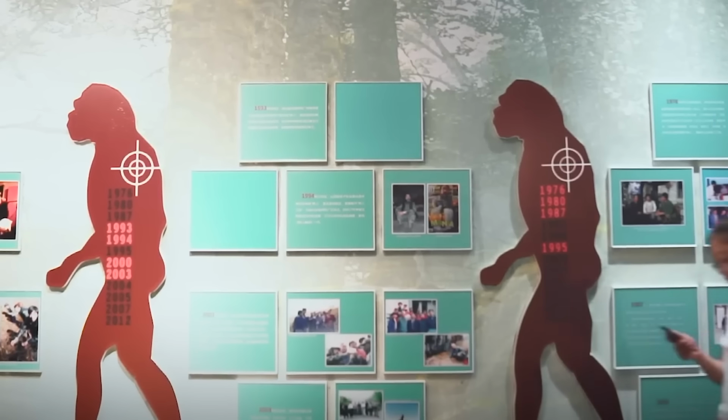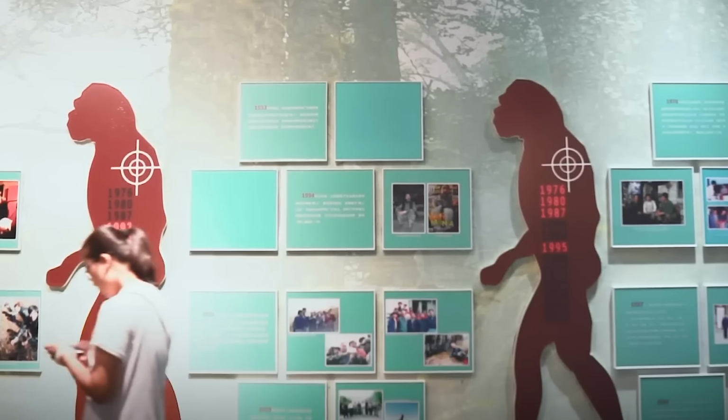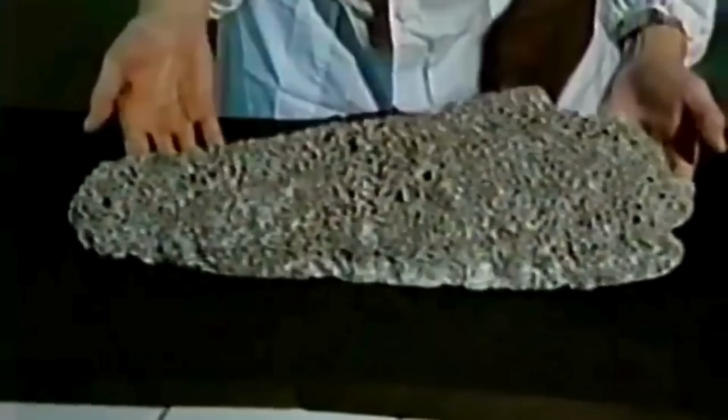Now, things got crazy back in the 70s and 80s with these things. The Chinese government actually sent huge official research teams with hundreds of scientists, military, and professional trackers into the mountains to hunt for them. They found massive footprints, weird nests. They also found hair samples, but they never got clear footage or a body.